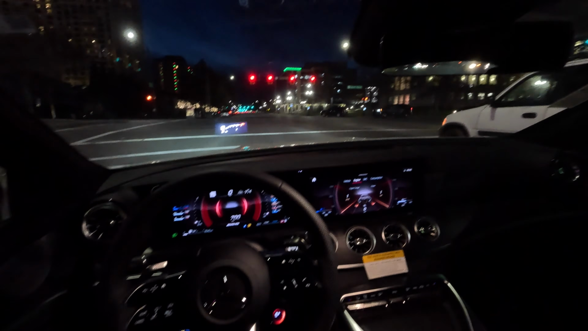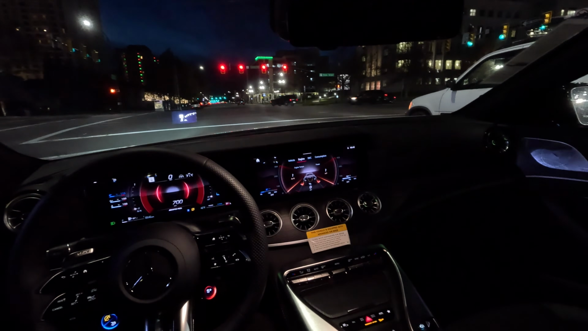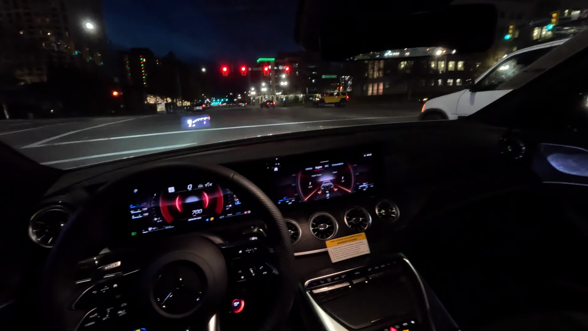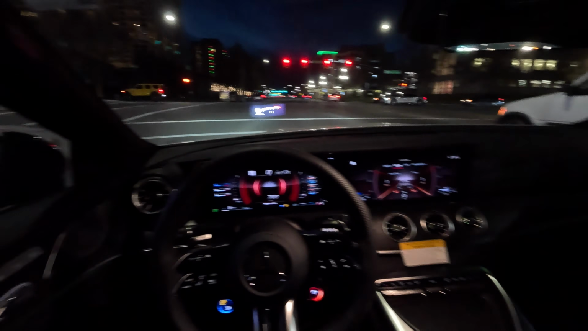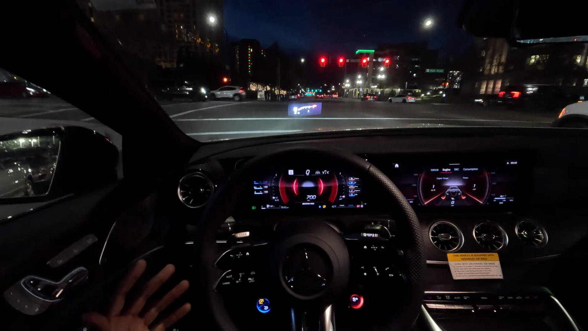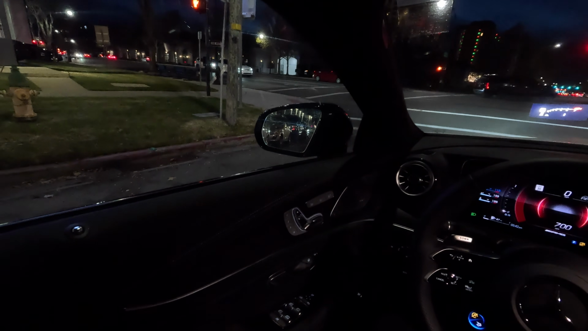Naturally, to go with the seasons, you can set your ambient lights to whatever season it is. If it's Christmas, greens and reds, and purple colors for Halloween and stuff like that. So that's a nice touch in terms of luxury features. We have that, and it's a very comfortable car, you know.